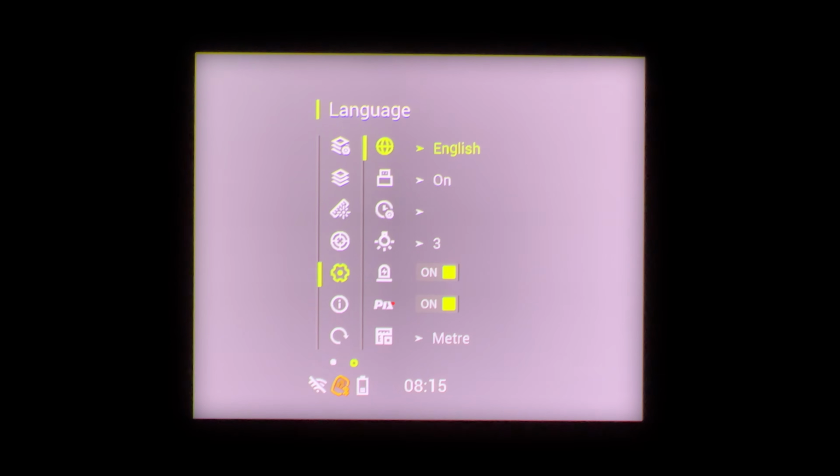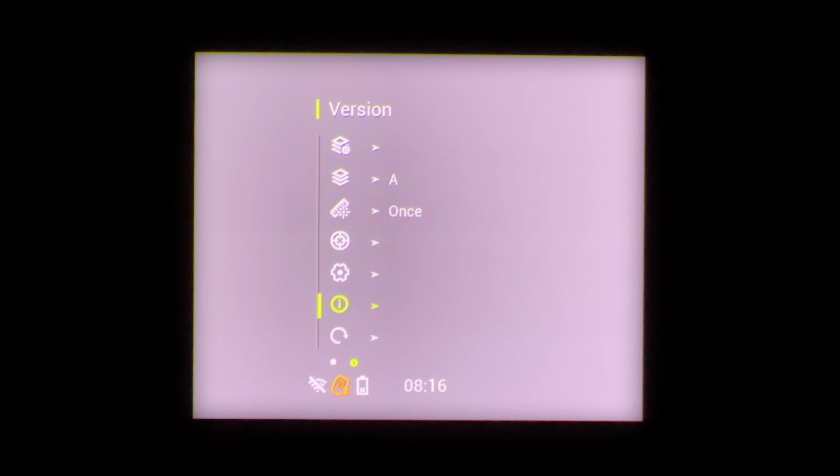In here is the system settings, things like language, whether USB is on or not, the setting for the time, power indicator, how bright that is. That is a light on the side, so you may actually want to have that off or down on 1. It'll give you a warning if there's potential for it to burn in as well, which is a very useful thing to have. Whether you want the logo displayed or not, and whether in yards or meters. The other option you have here is whether the microphone is on and recording when you are recording a video. And then we go down to the version details of the firmware, and then we can restore the unit as well. That's it for the menu system on the Taurus LRF.